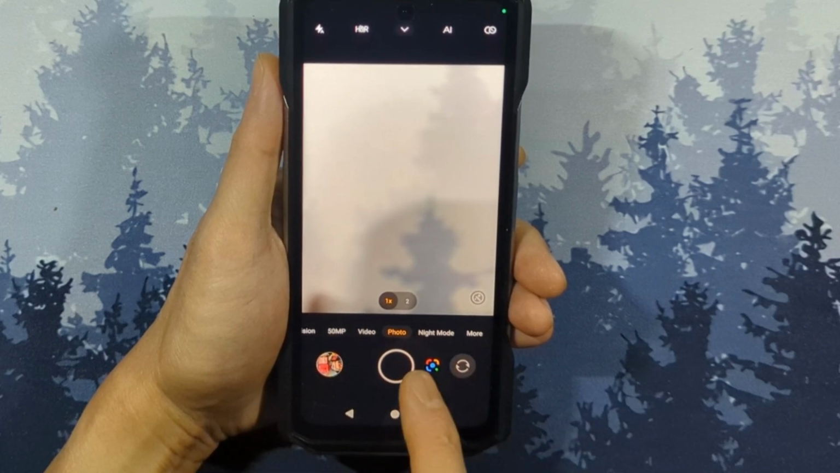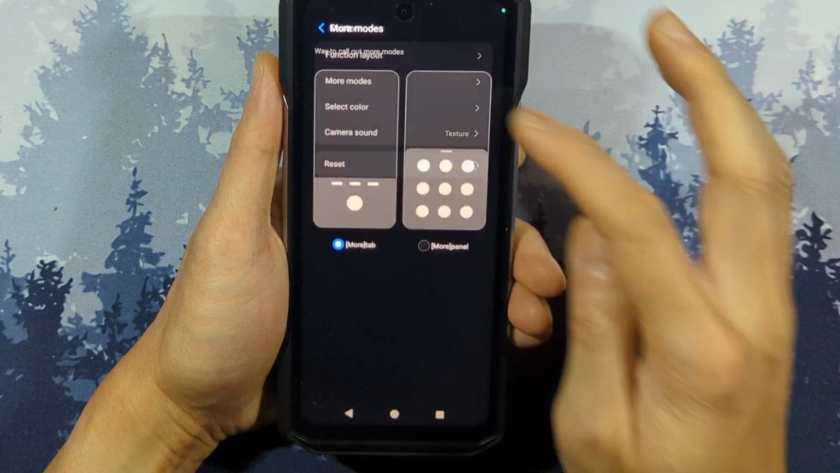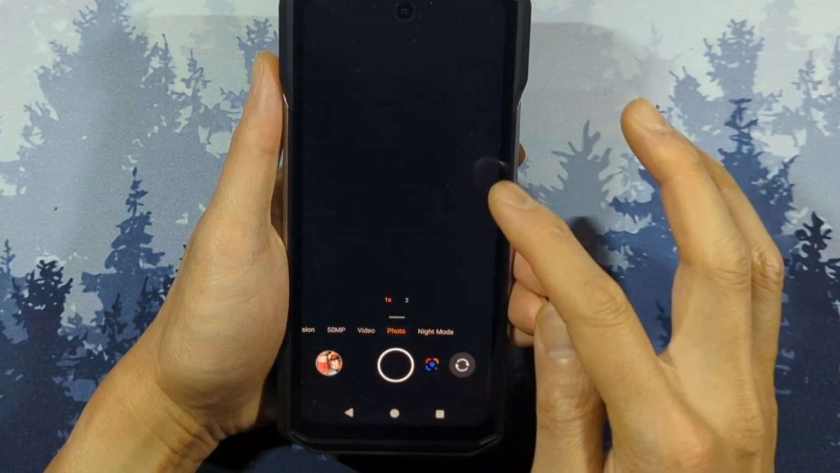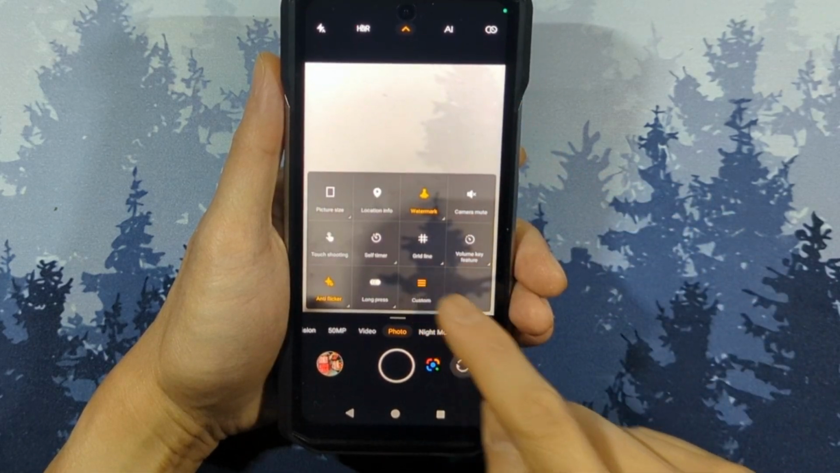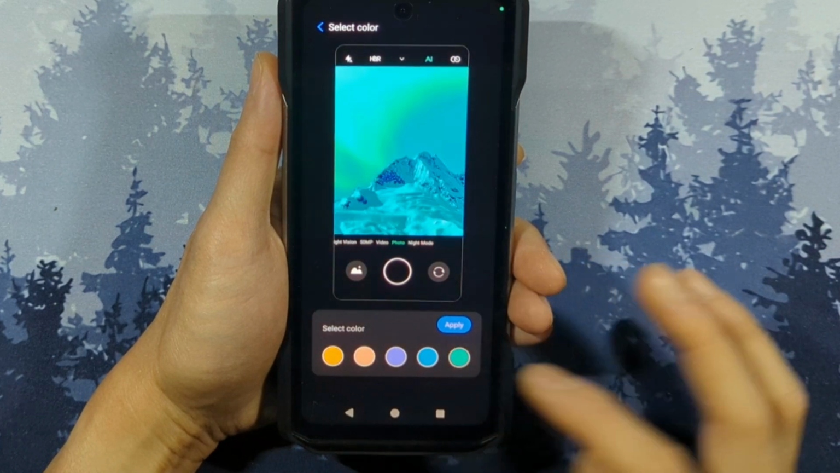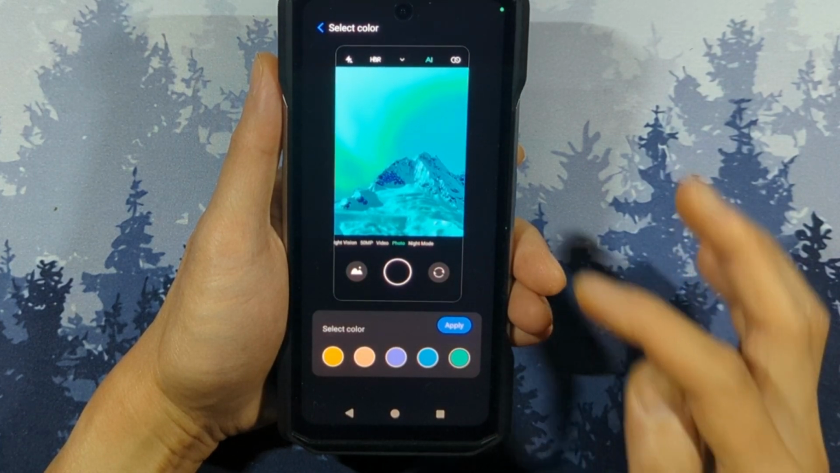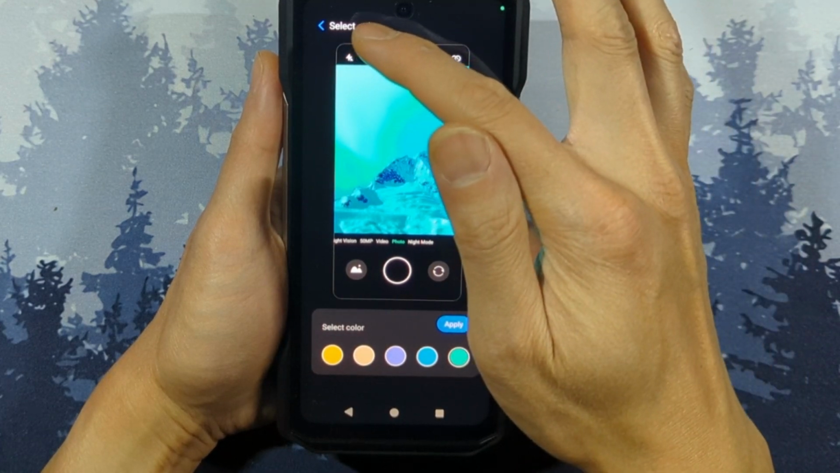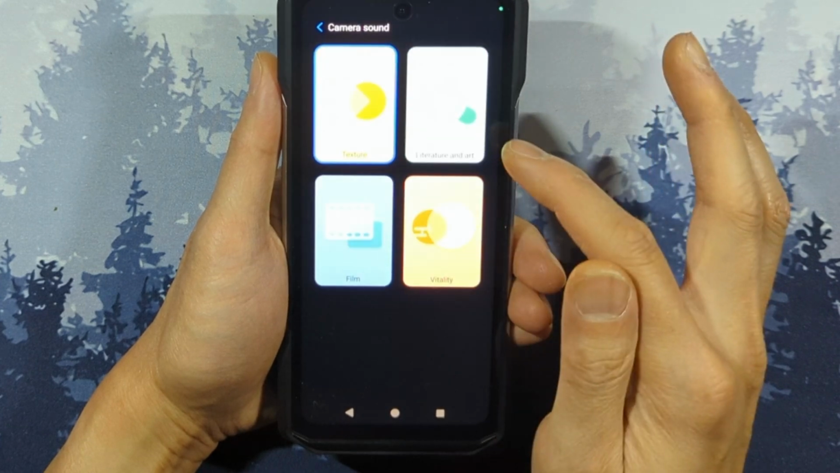You also get the option of changing how you want to access your extra modes. By default, you click on the More tab, but you can choose to have a sliding drawer. I actually like the sliding drawer better, so I'm going to choose that. Next, you have this select color option. I couldn't tell what it was, but if you look closely, it's just to change the color of the font, which I don't think is a big deal, or a change that I would really notice or even care to change, but it's there if you want.